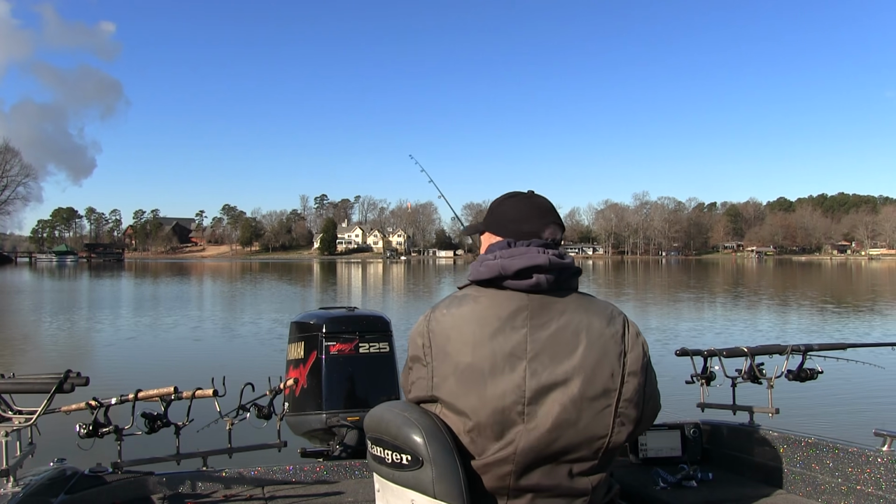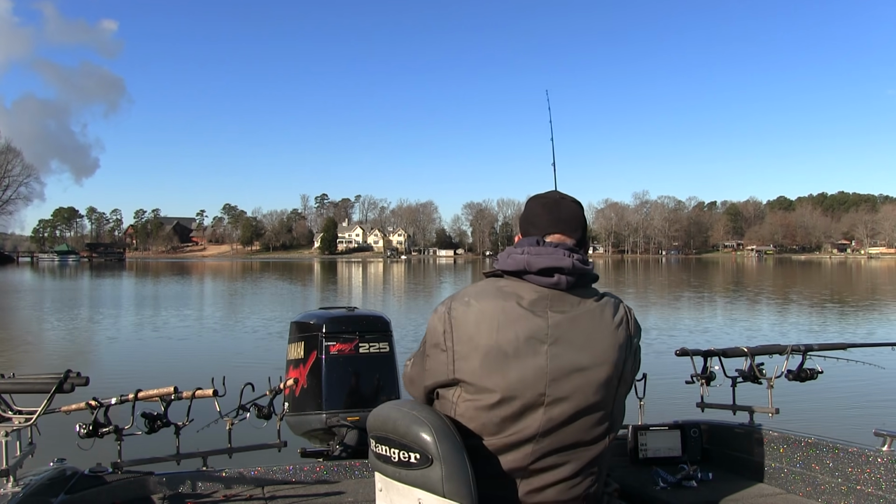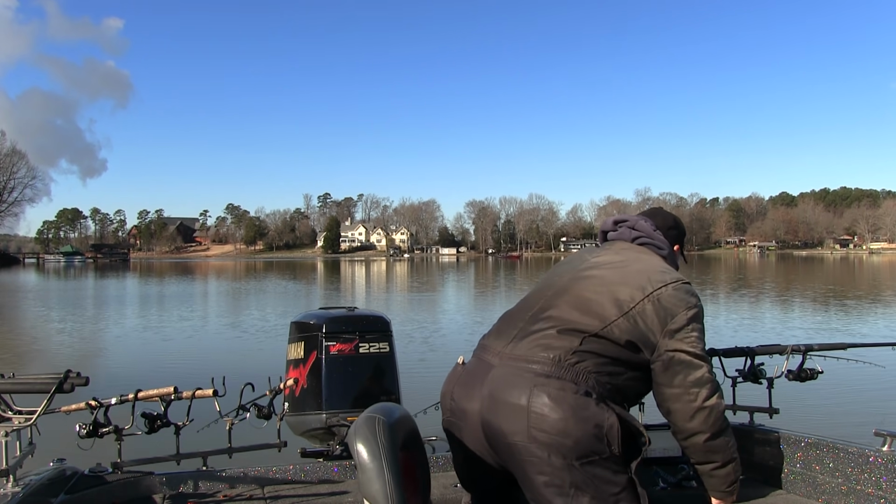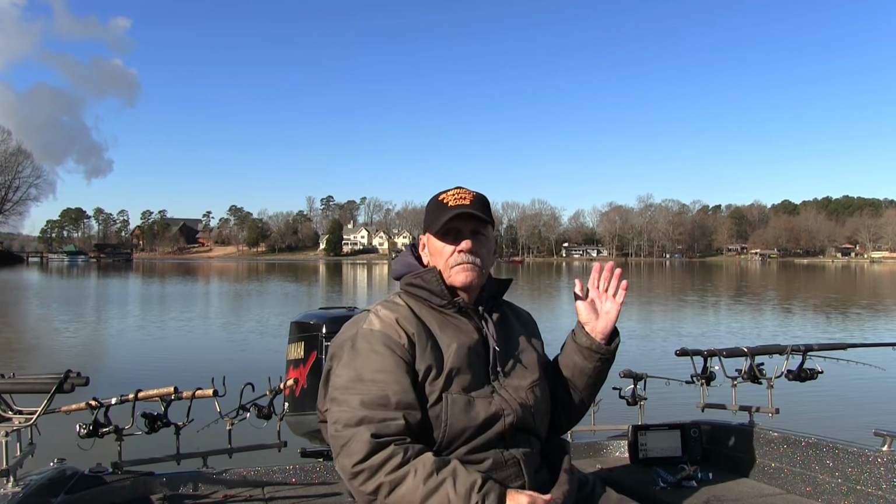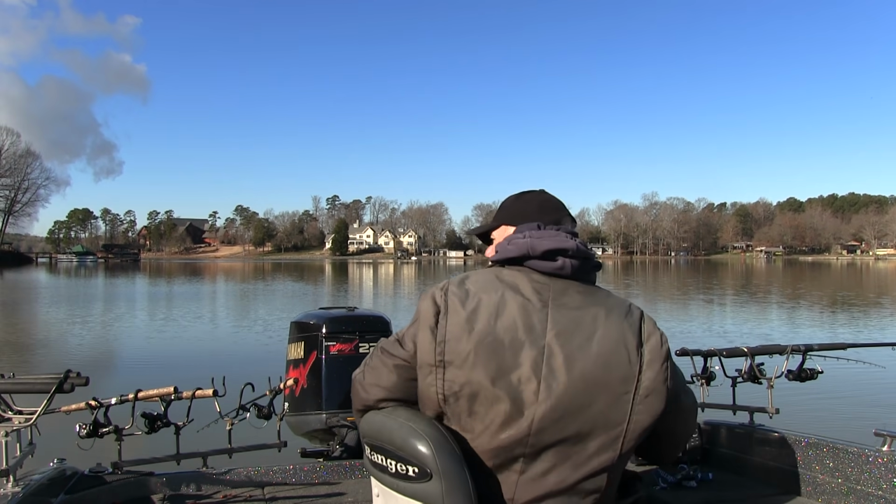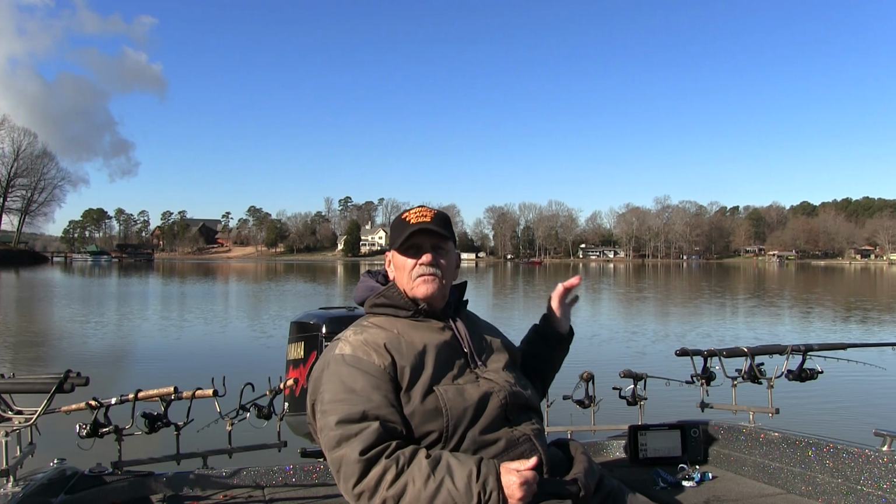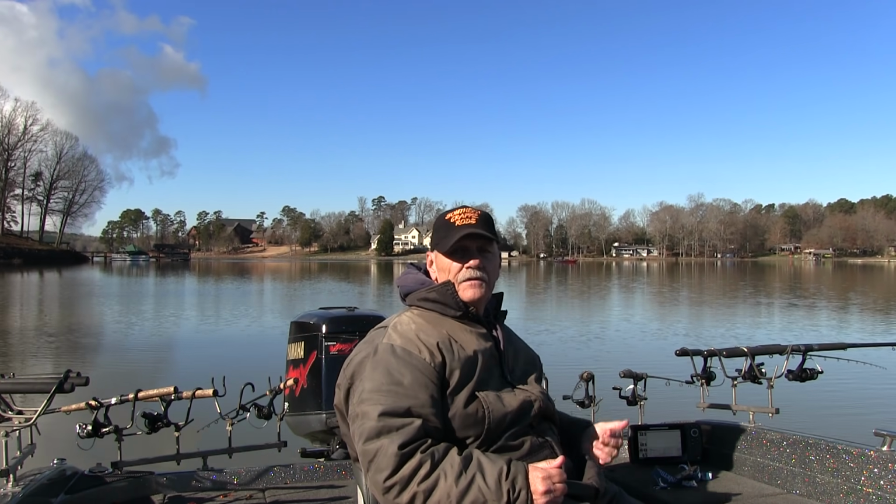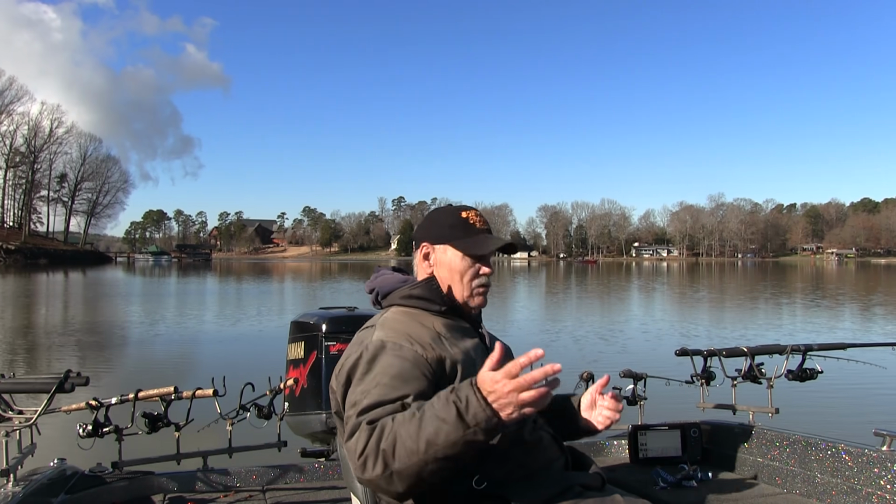But what I'm doing, now I'm sitting there and I'm about 50, 60 feet behind the boat, and I'm running a .5, and I'm using my spinny minis.